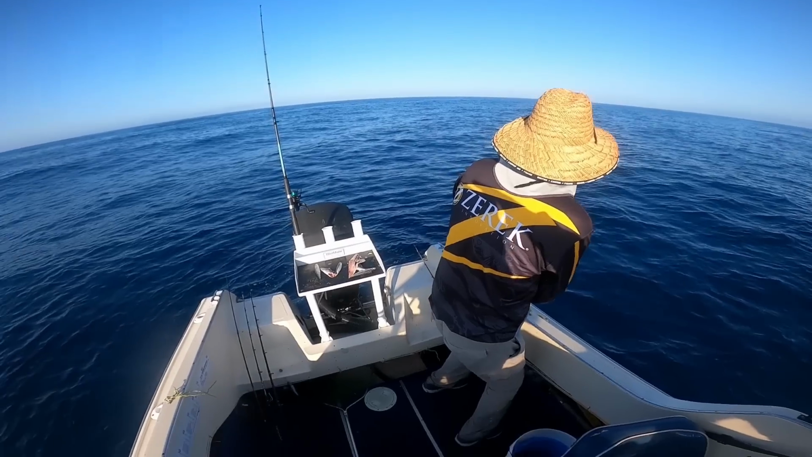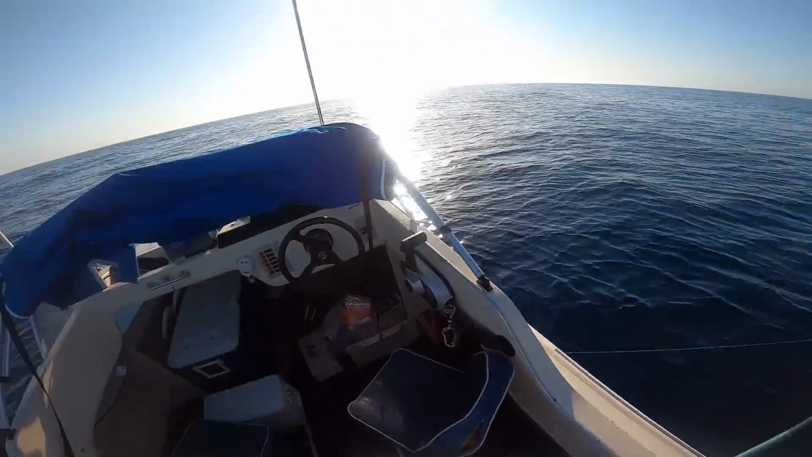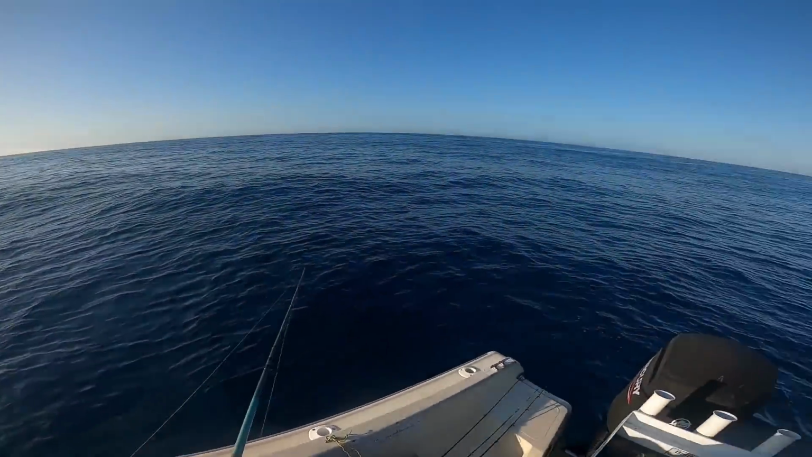Here's another look at that show as we came off the back end of it. We were confident that we'd get hit on the drop as we floated our pilchard baits down on these fish, so that's exactly what we did. Good on you, Dad. As you can see that show on the sounder there, guys, up off the bottom, that's exactly what Dad has just floated down on.